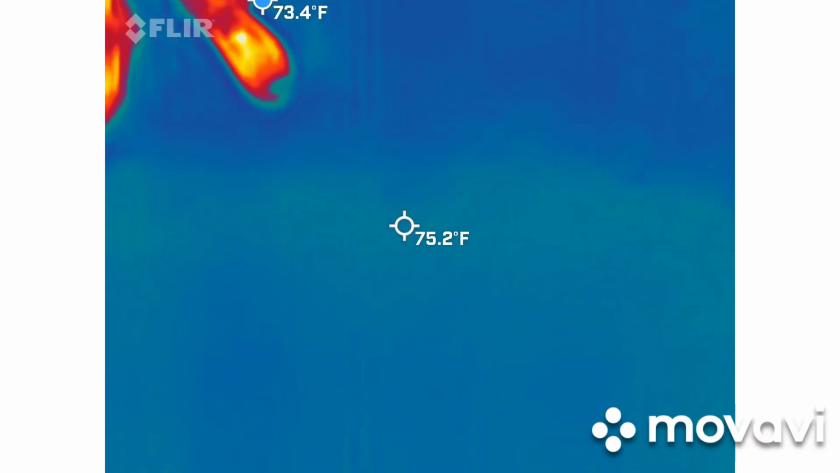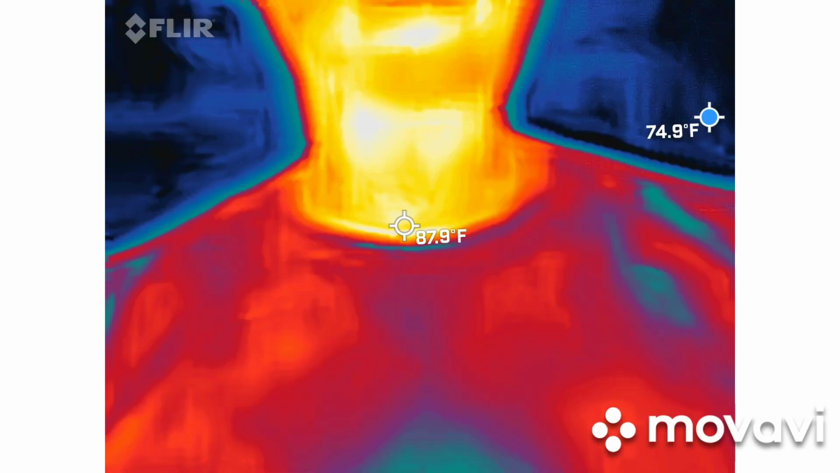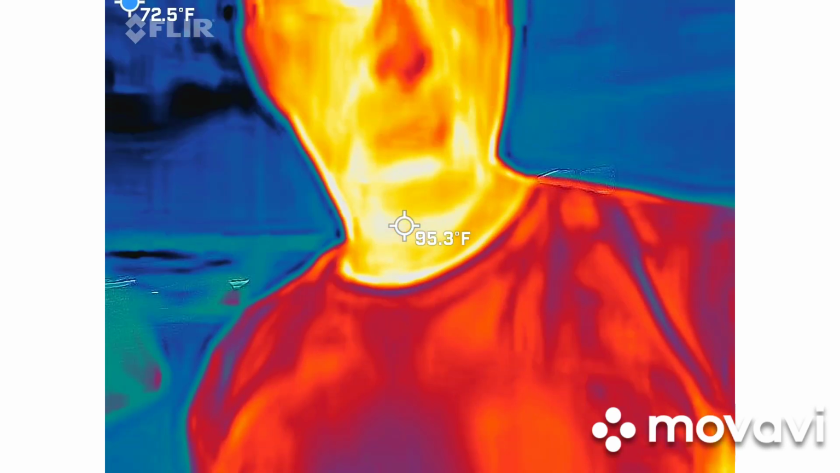We got an answer in here somewhere. Somebody's got it. So, we're literally looking for cold spots. You guys should be able to see me in that camera, orange, red, and yellow guy.